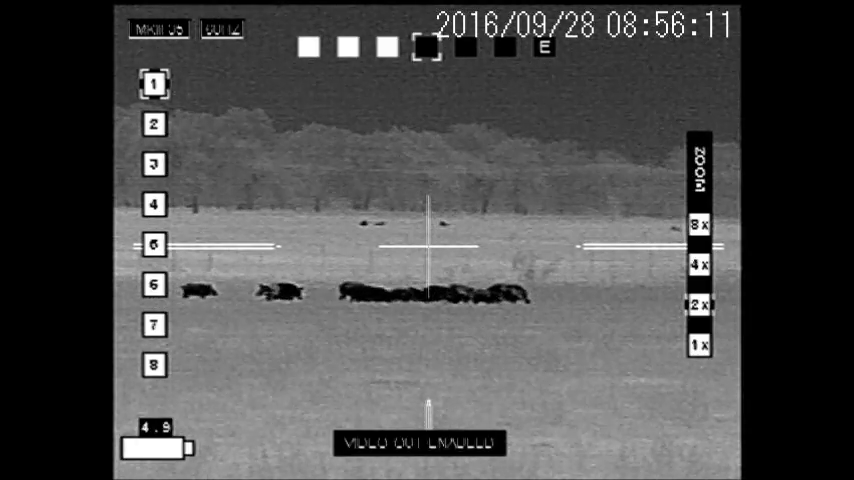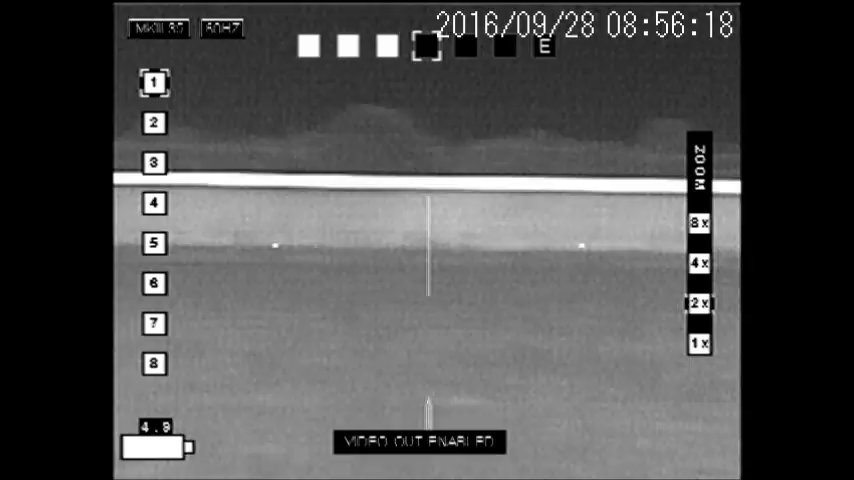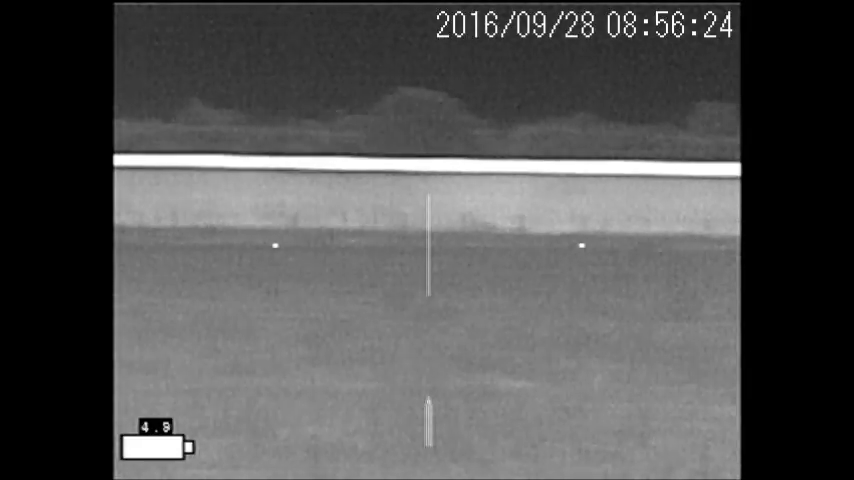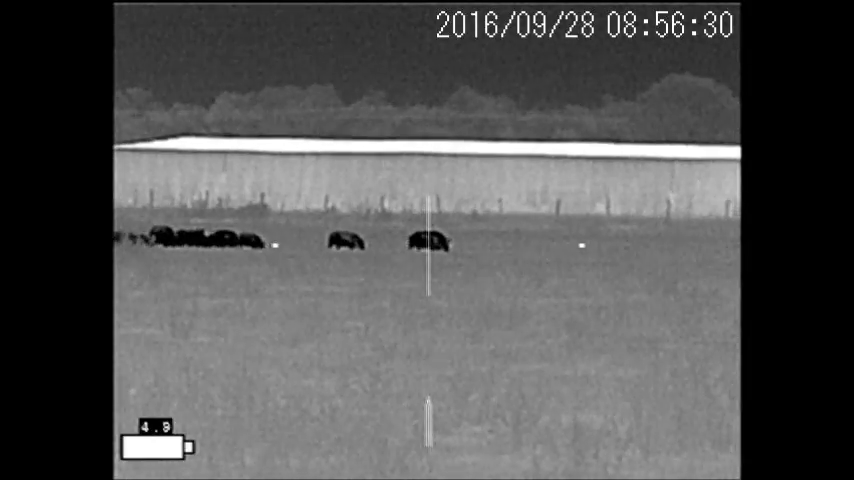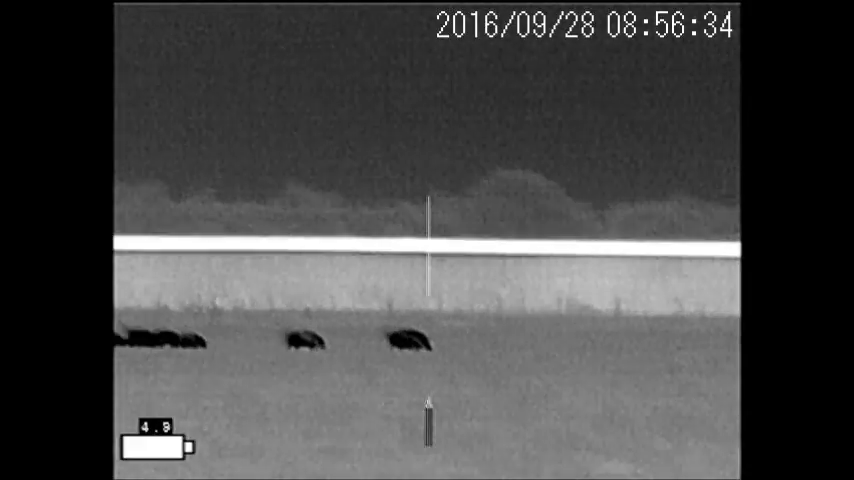Today I wanted to post our first video, and it's a video from a few months ago where we ran across about 15 pigs crossing this pasture. Now, these are wild pigs, and the ranchers in this area have huge problems with them, tearing up property, contaminating water sources, eating feed that's intended for their other animals. So these landowners want these pigs gone.